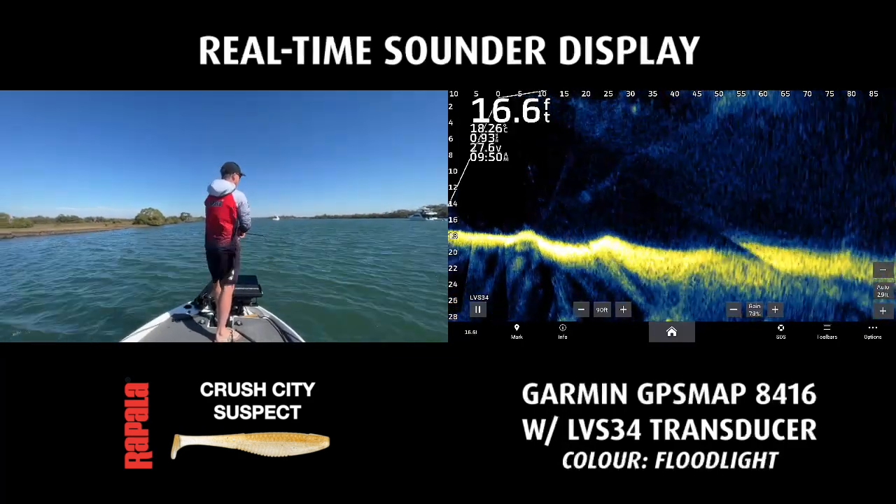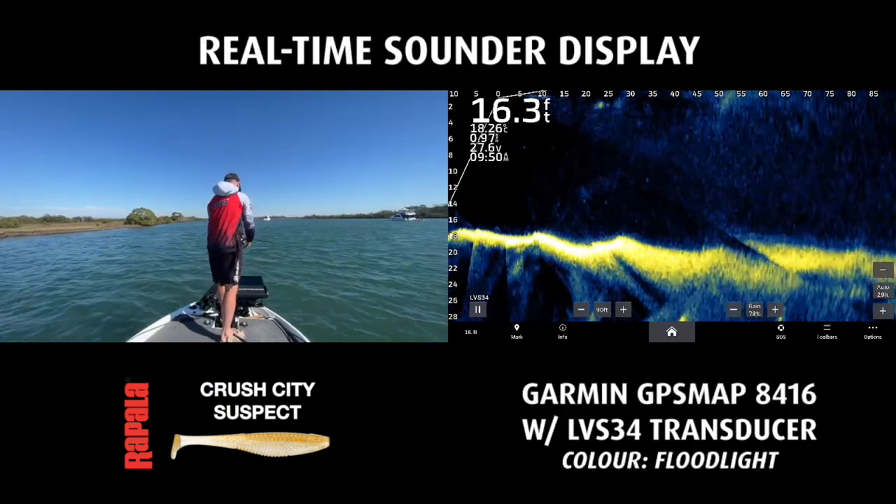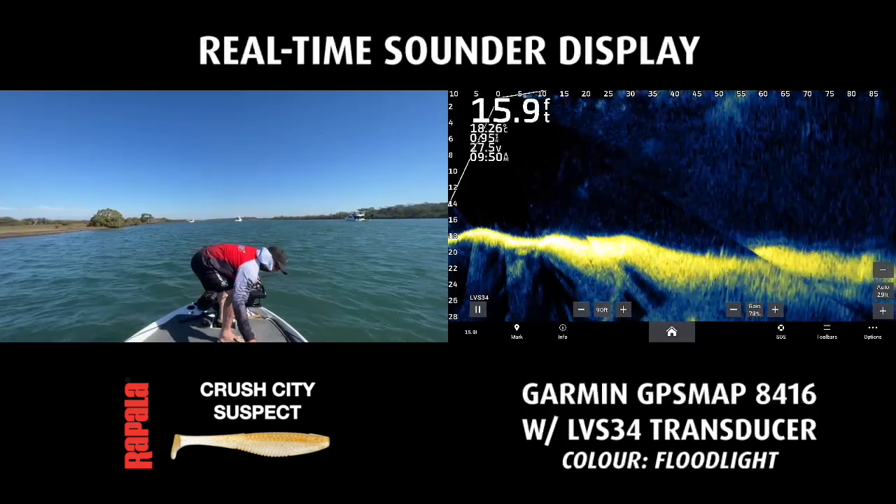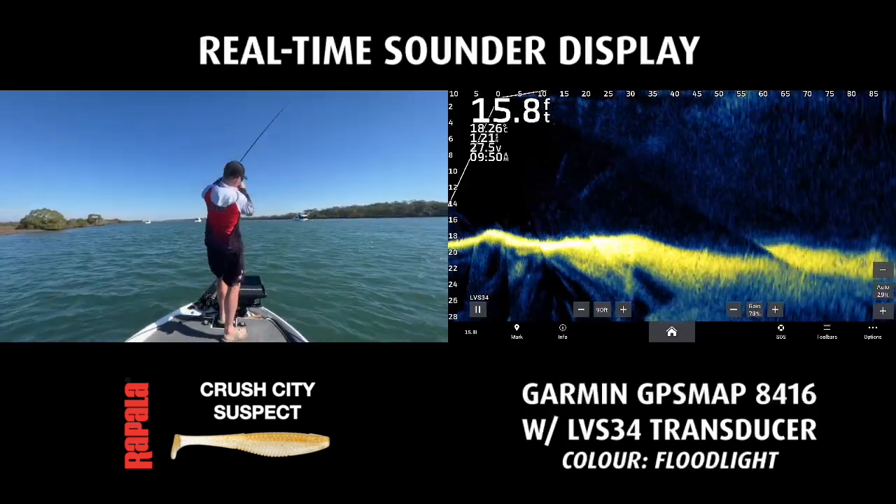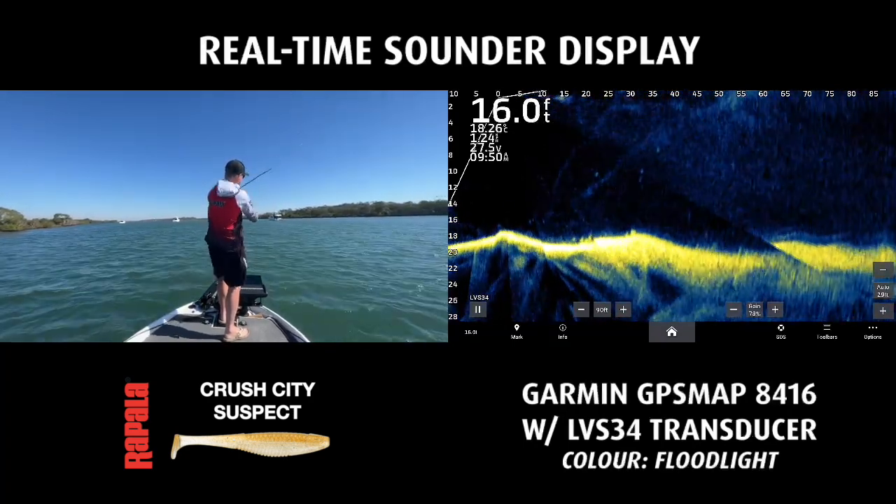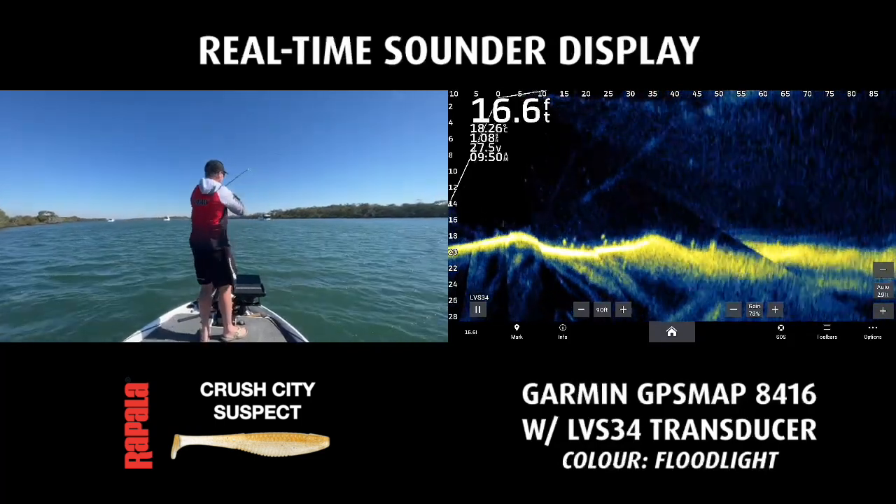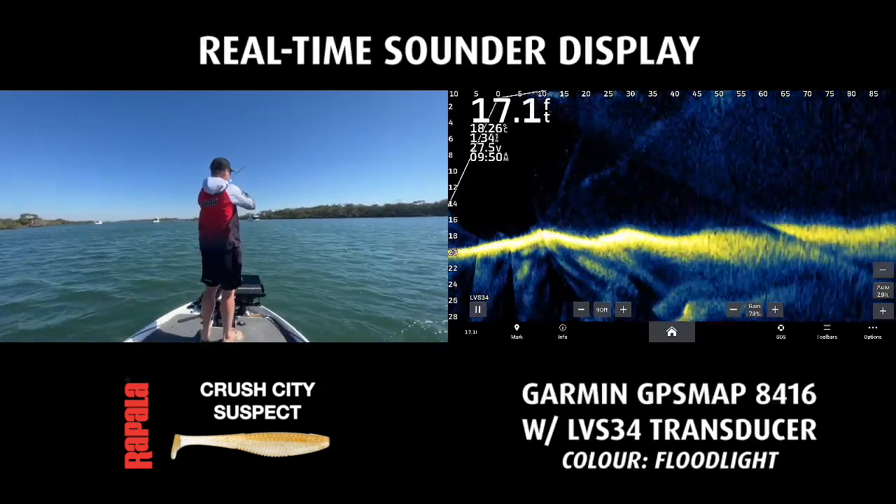Can't see it sinking as good as the crab on the live scope, but he just ate it on the drop, on the Crush City Suspect. That one feels alright. Might be a flathead or something, or a school jew.